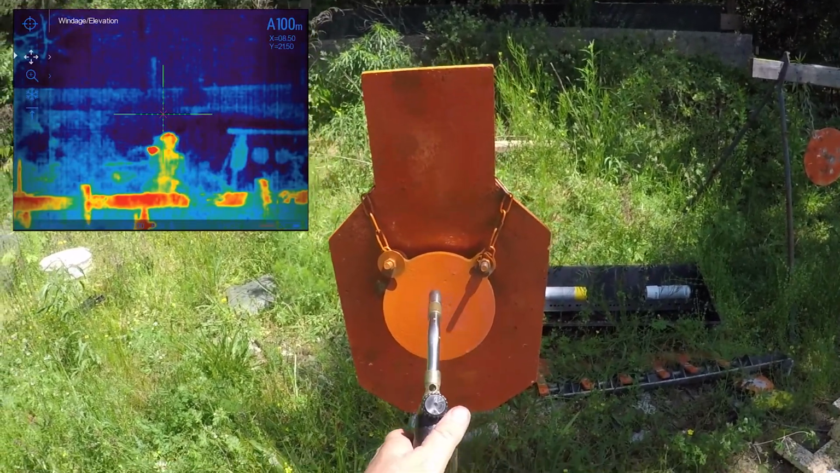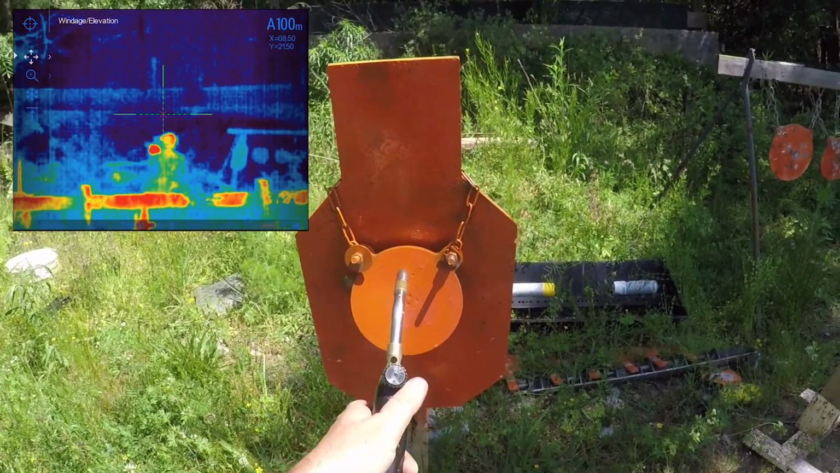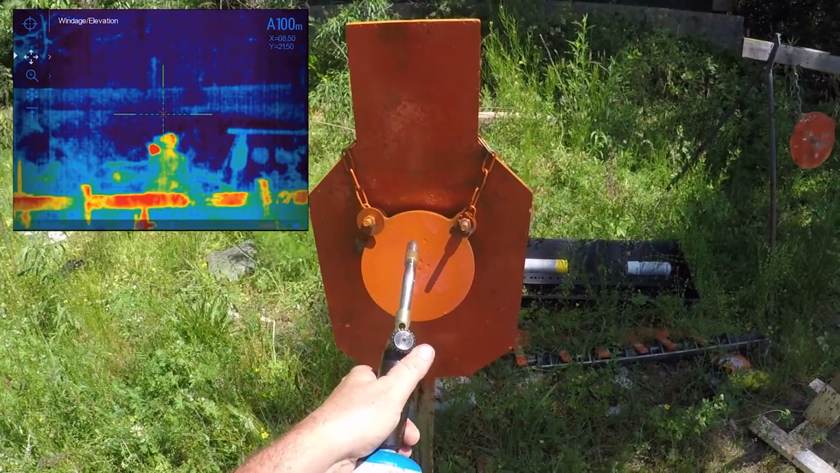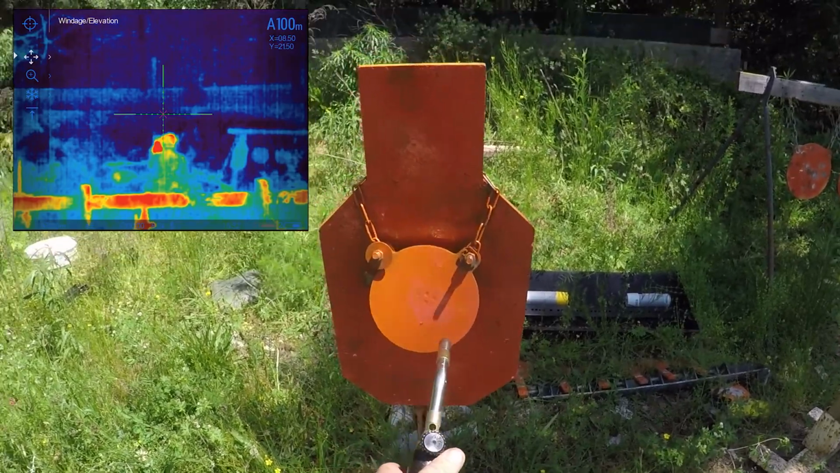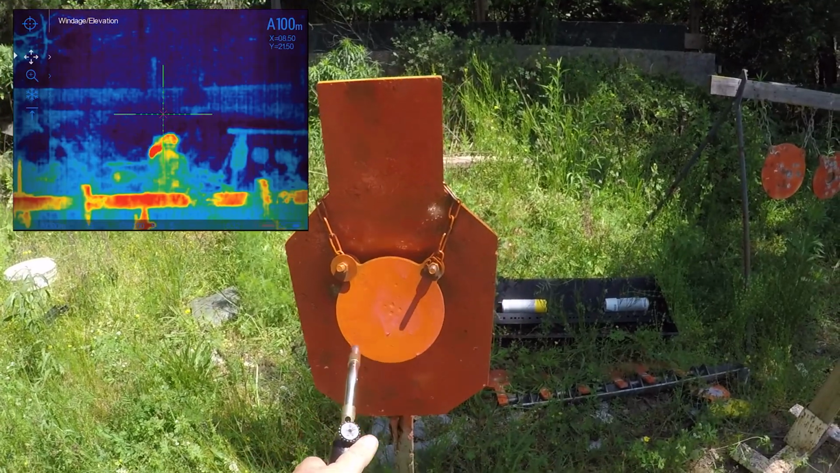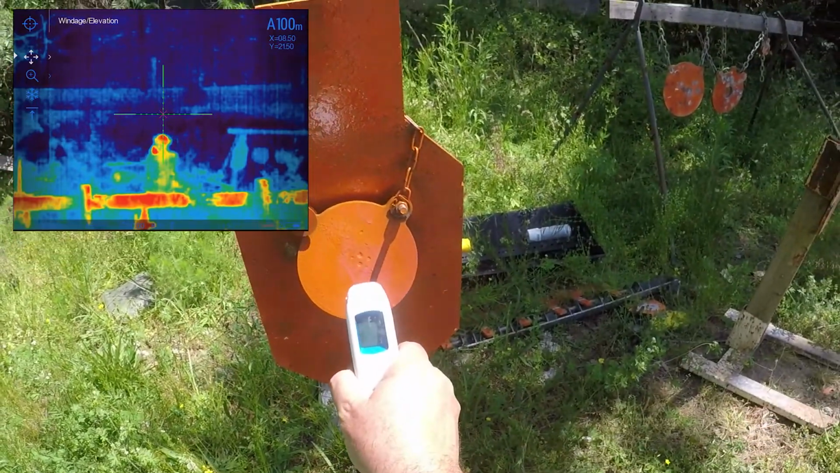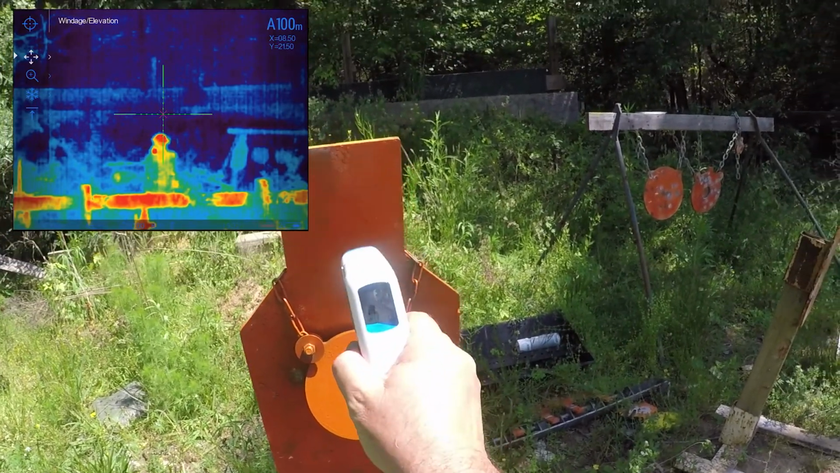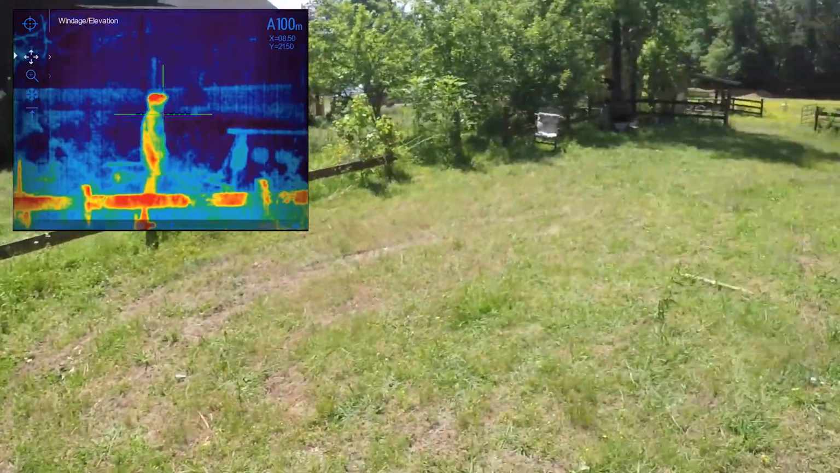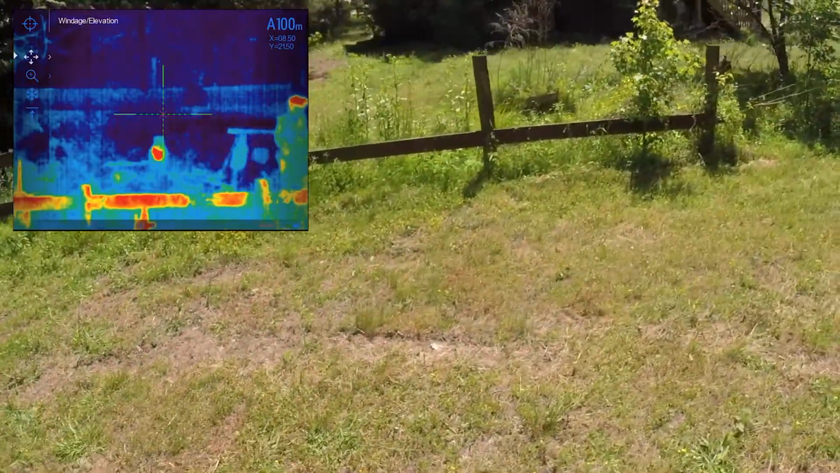Alrighty, hopefully you can hear me and I won't have to do a voiceover on this. But this is the technique I'm using to zero that thermal optic. It's basically taking this 6-inch plate here and heating it up just a little bit. Not too much. Good enough. 115 degrees versus 80. So the differential between those two should be sufficient, and you'll see it. I'm going to go record some video on the optic itself.